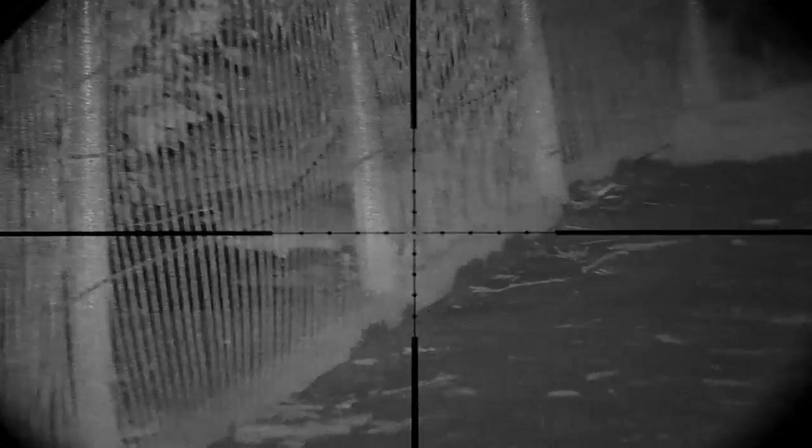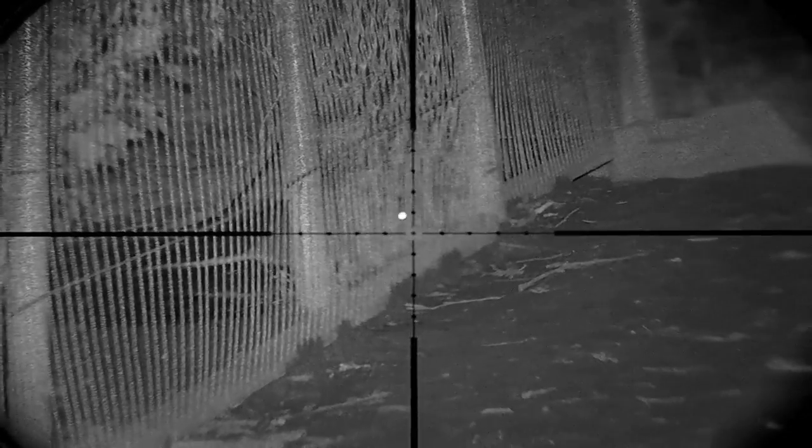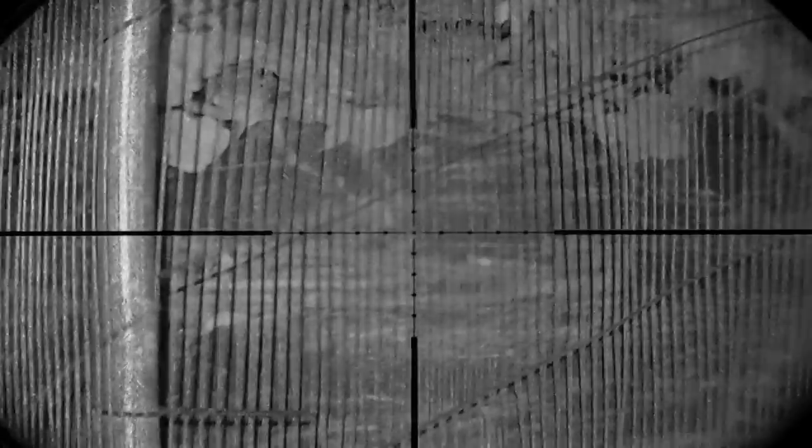That is one hell of a big rat. I'm very close to the fence, so there just isn't enough space to reliably get a pellet through the gap. I'll have to wait until I move to the other side of the pen and hope that I'll get an opportunity at it then.